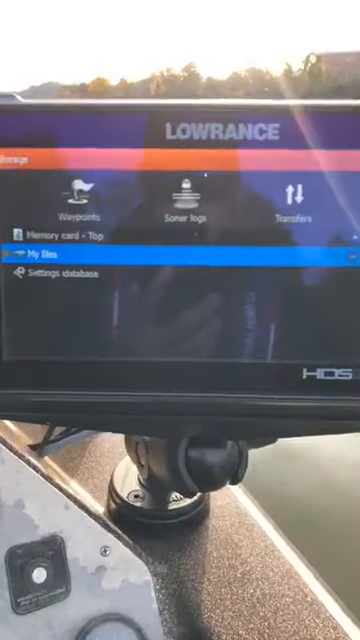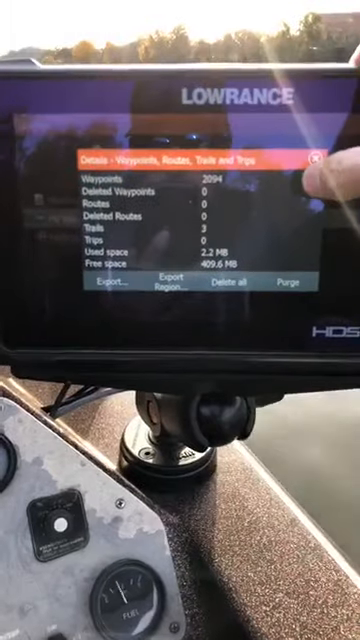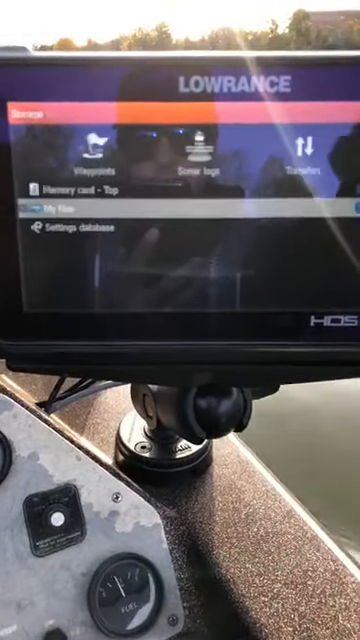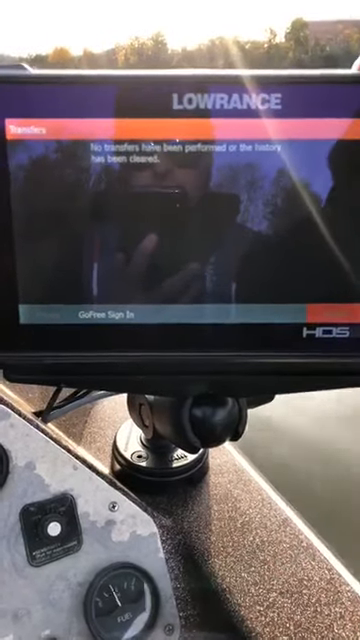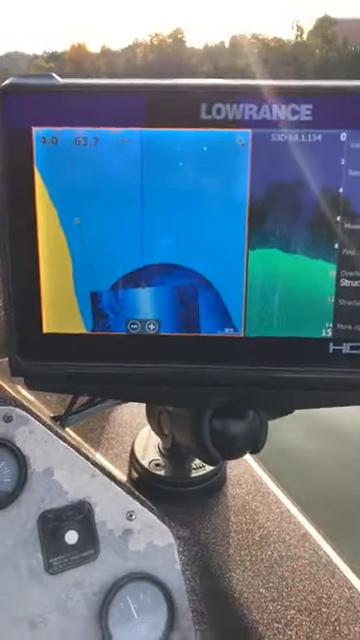Some minor things I noticed, you've got your services here, C-MAP Genesis, and instead of files, now you've got storage. So you've got your waypoints, quick tabs here, all your waypoints, memory usage. You also got your sonar logs and any transfers that have been done. So it's kind of a little bit easier to navigate around.